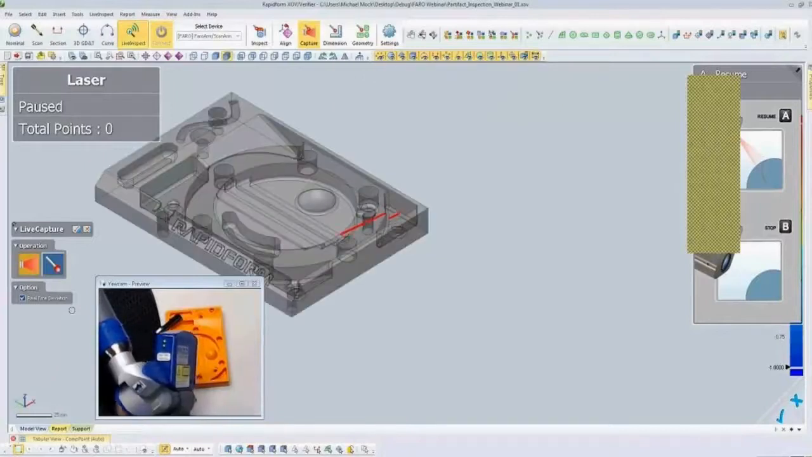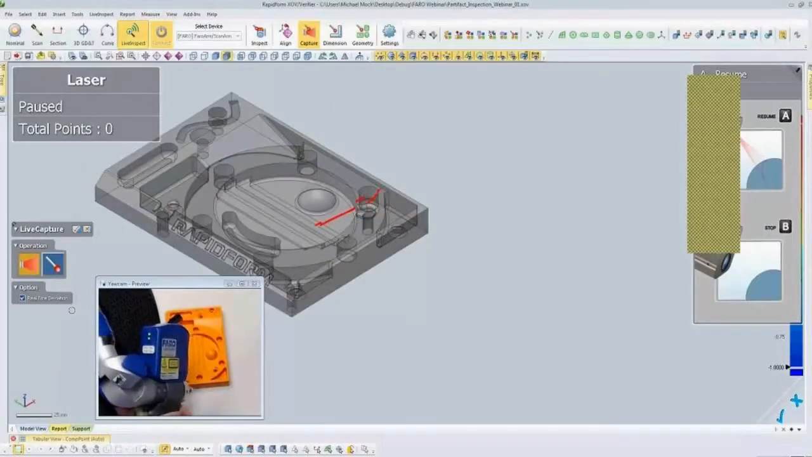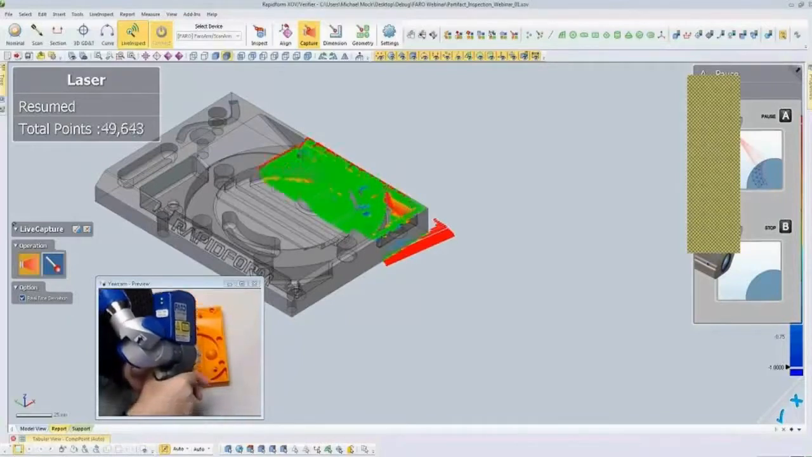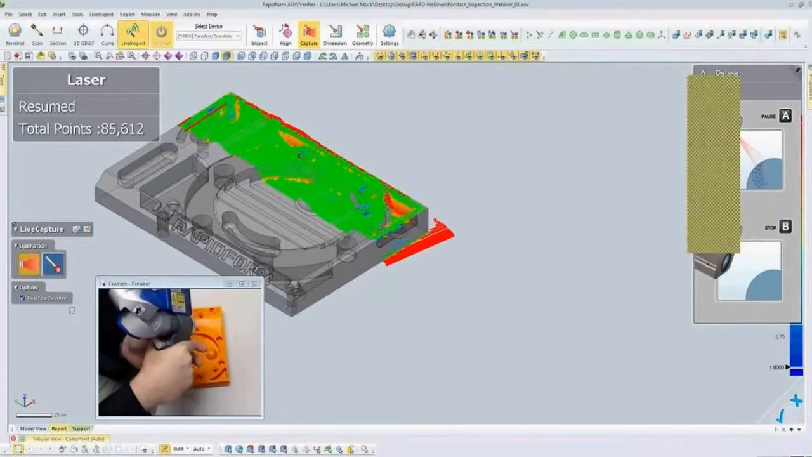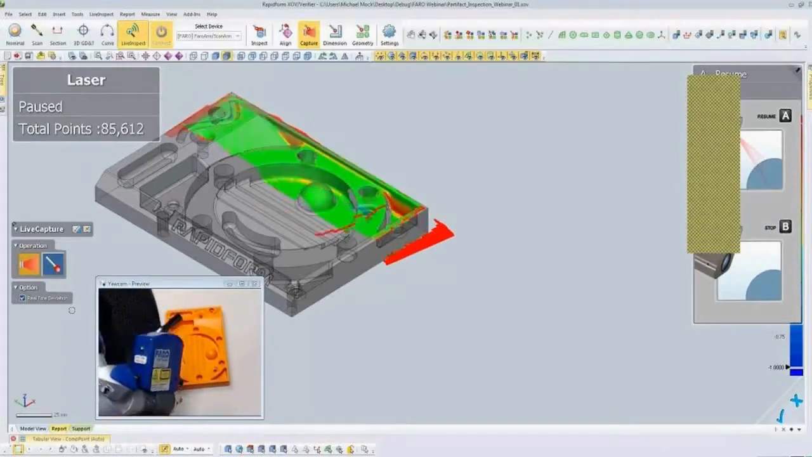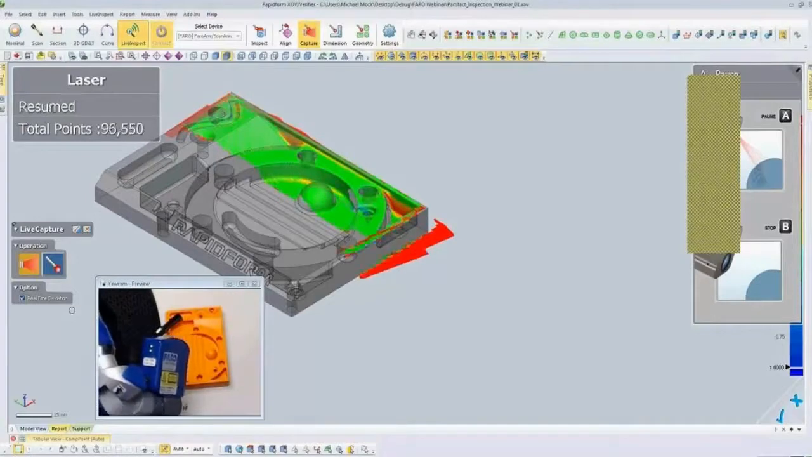And you can't really see the laser line on the part in the webcam view, but you can see the line on the screen. We're going to scan the part with the laser line. And we get real-time deviation shown. After every scan pass, we do some automatic processing in real time.